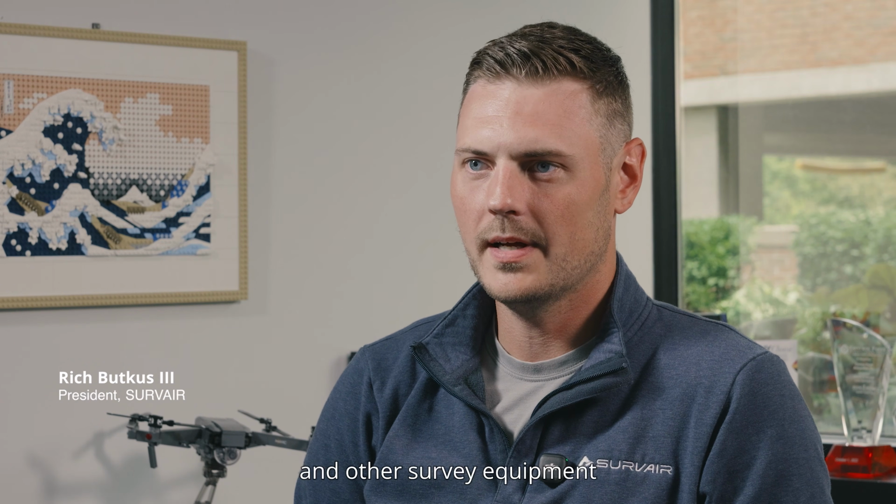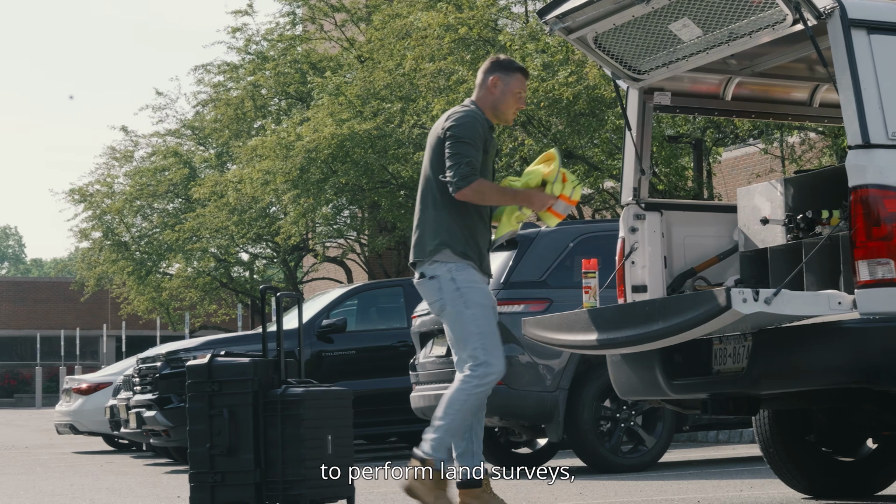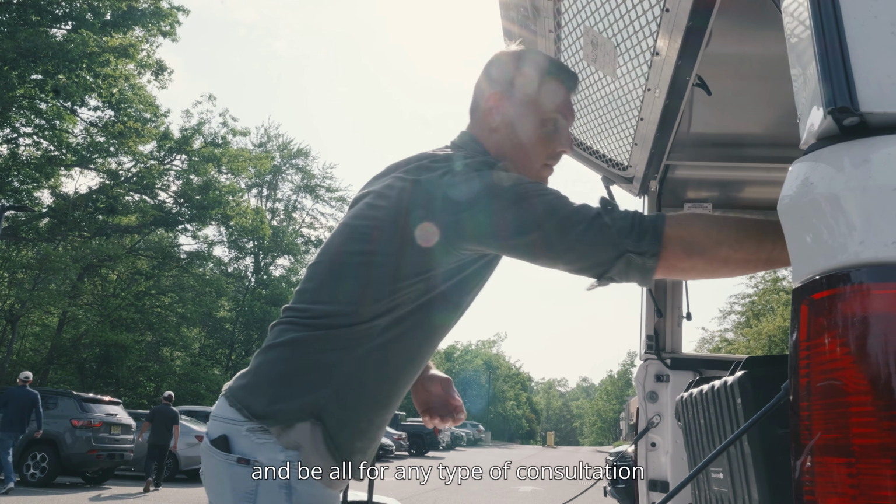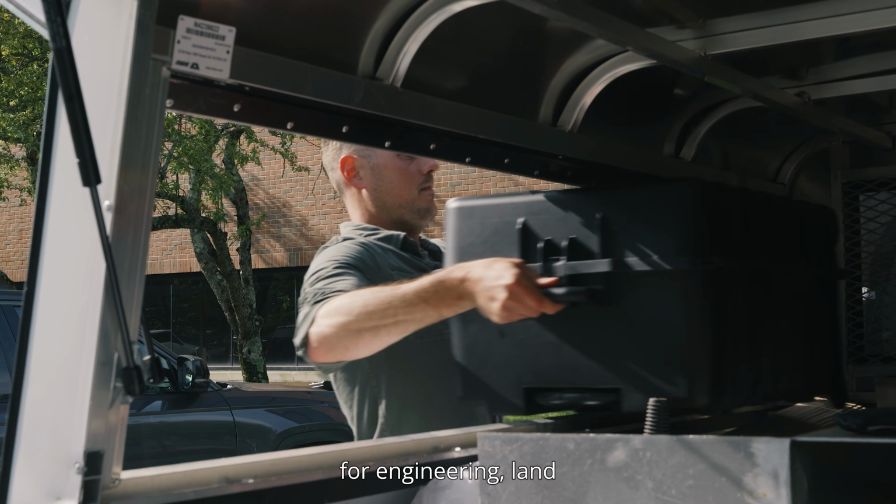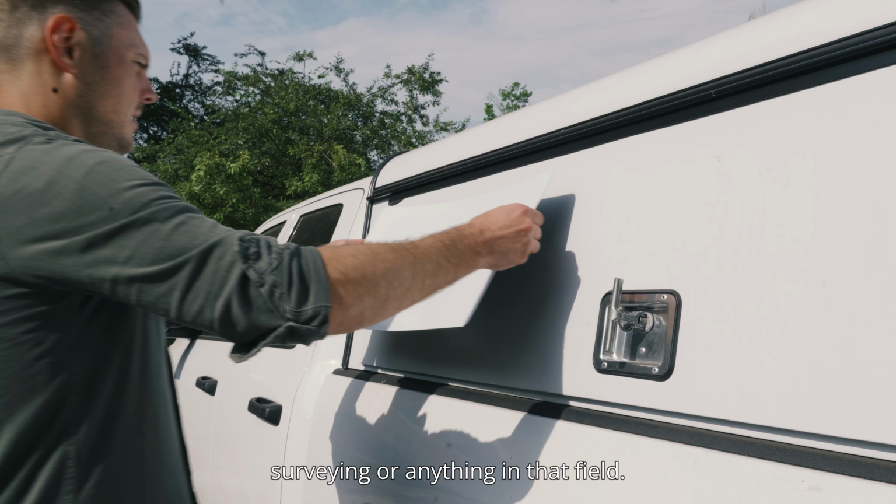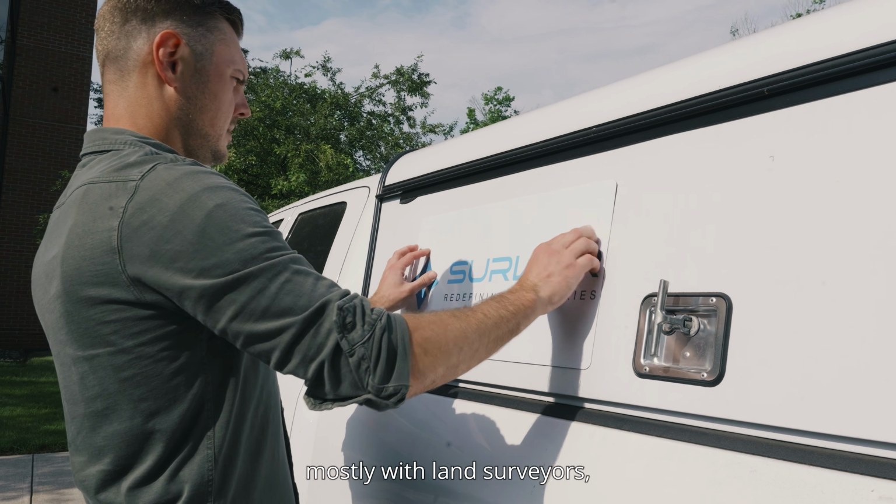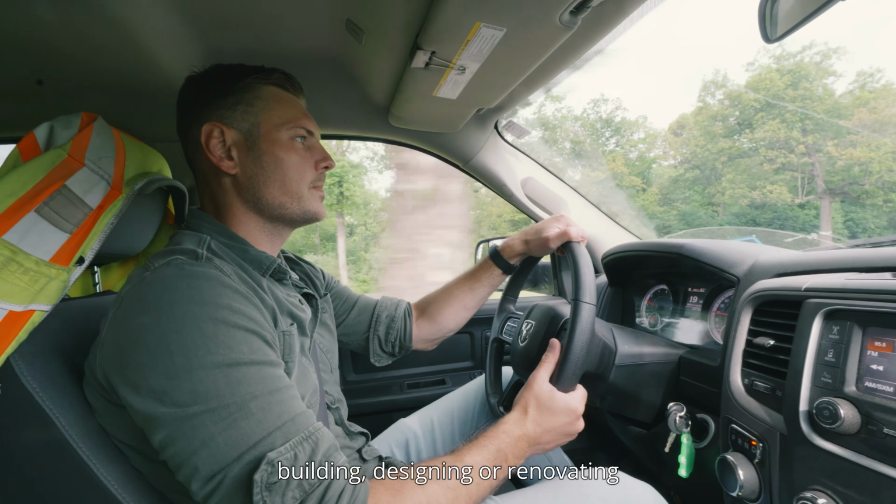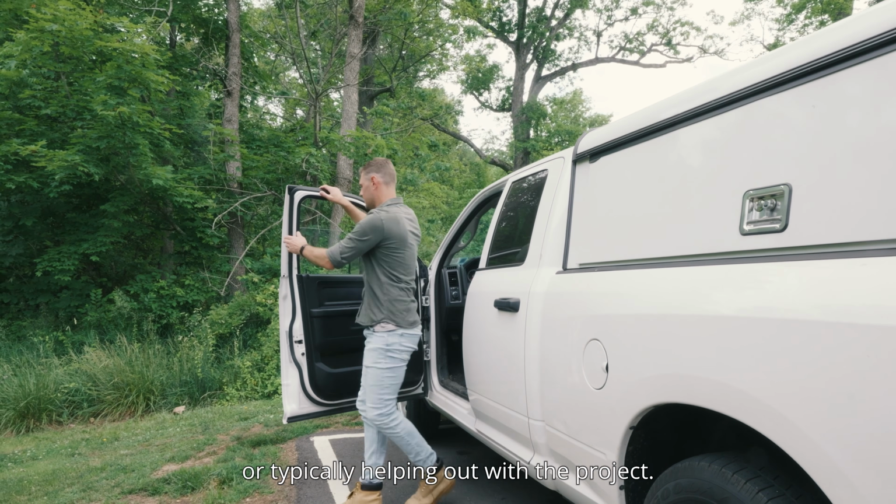We use drones and other survey equipment to perform land surveys, carry out inspection projects, and really try to be all-in for any type of consultation for engineering, land surveying, or anything in that field. Typically, we're working mostly with land surveyors, engineers, architects, anyone that's building, designing, or renovating. We're typically helping out with the project.